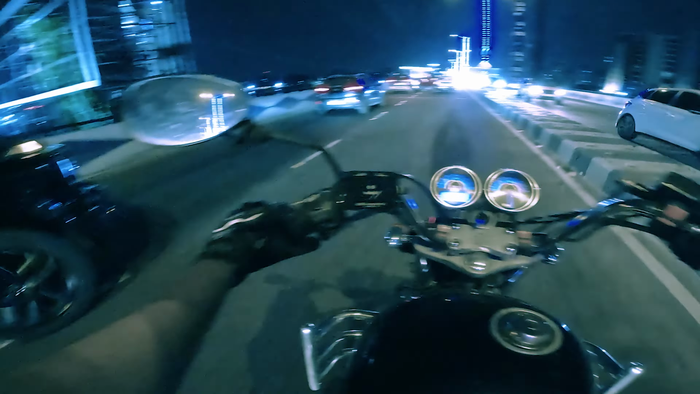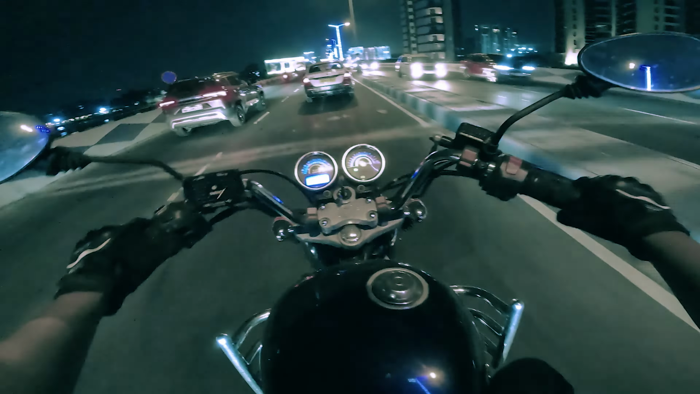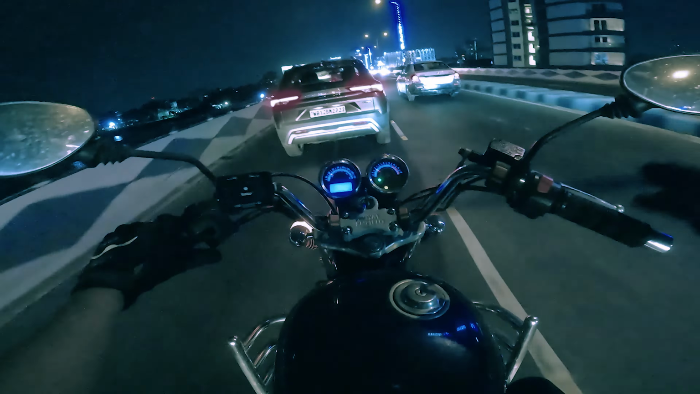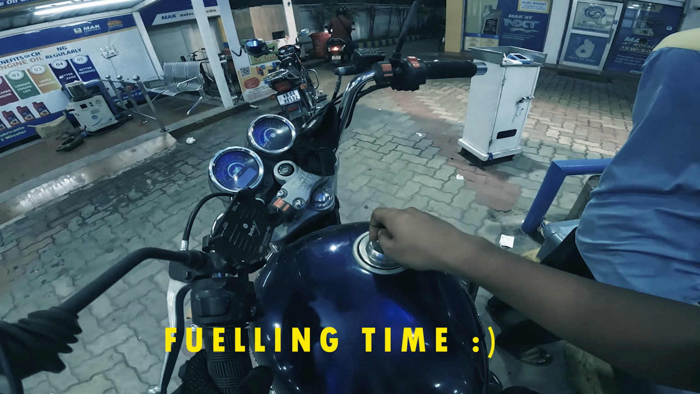You're watching the RevKid. You guys asked for it and here I am with a night ride video. As the sun dips below the horizon, Kolkata transforms into a realm of nocturnal allure. The city comes alive with a symphony of headlights and shimmering street lights, casting an ethereal glow on the asphalt as I rev my engine and navigate the streets of Kolkata.